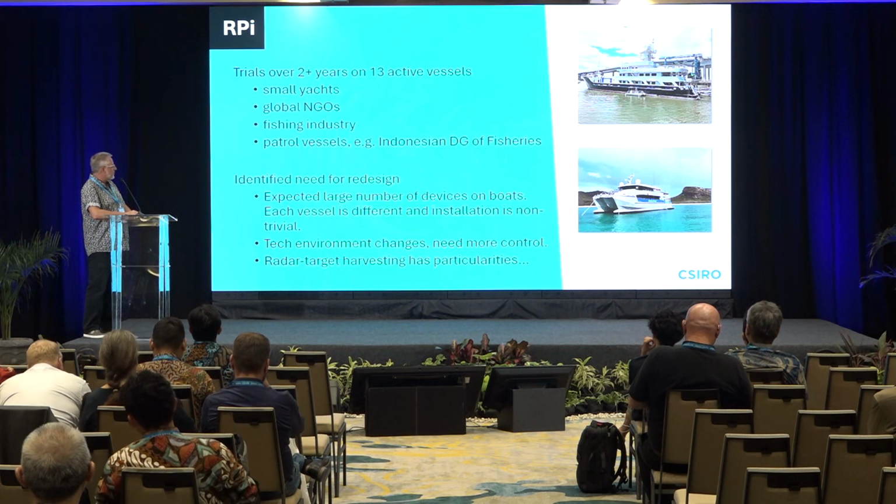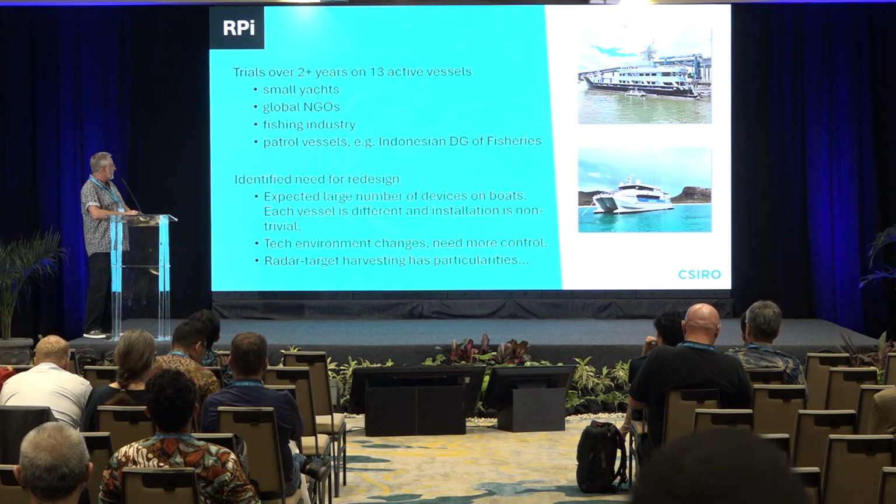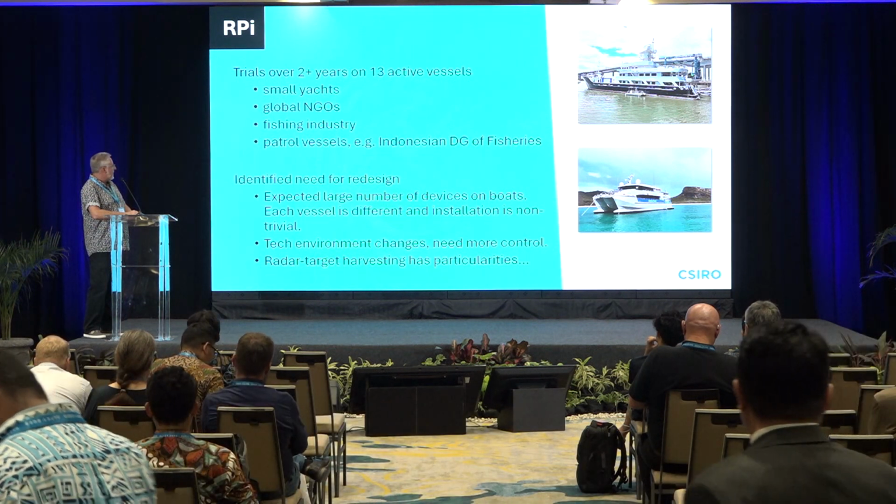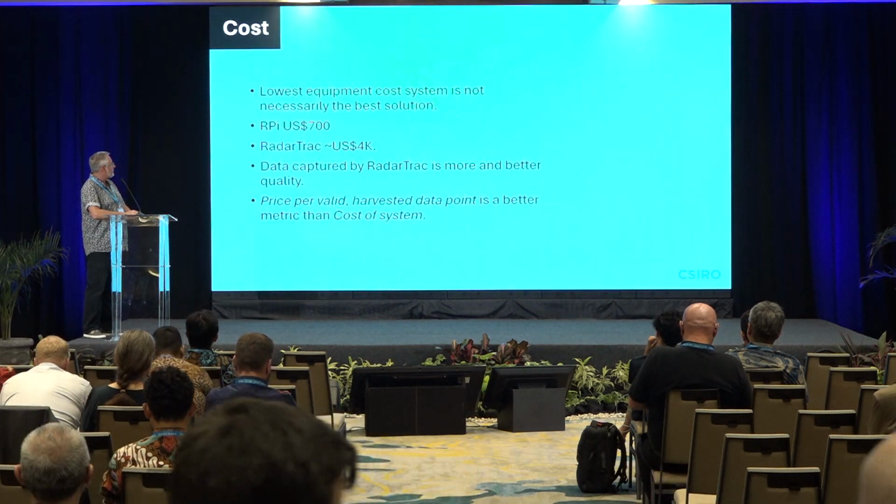That was not the case because all the vessels are a bit different, and installation was non-trivial, as we found out. There are always changes in technology on board those vessels, even if it's just the Wi-Fi password. So things become difficult sometimes. And radar harvesting has its particularities, but I'll get to that in a moment.